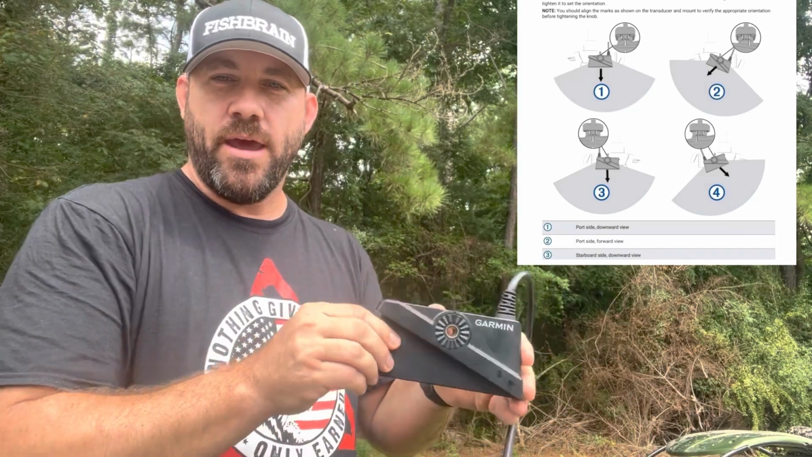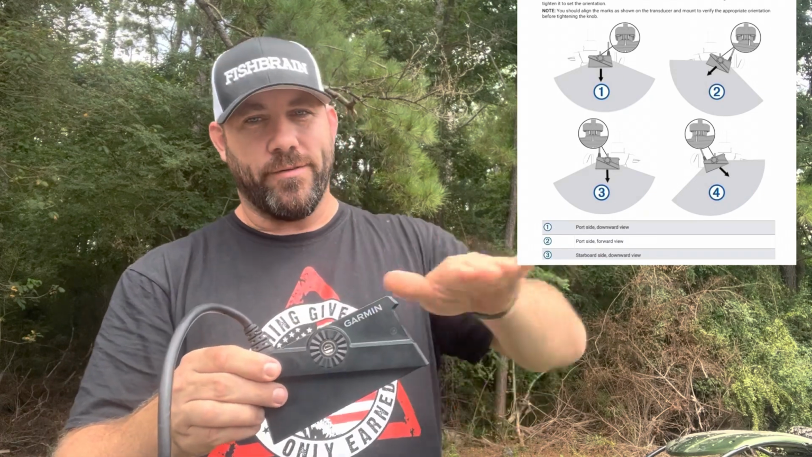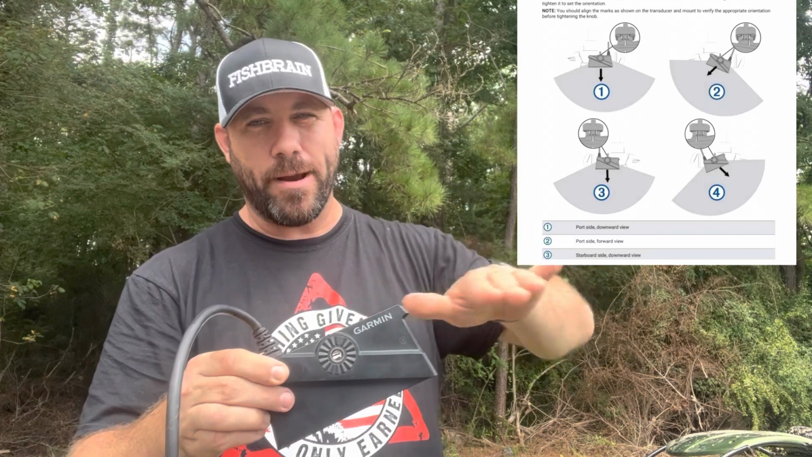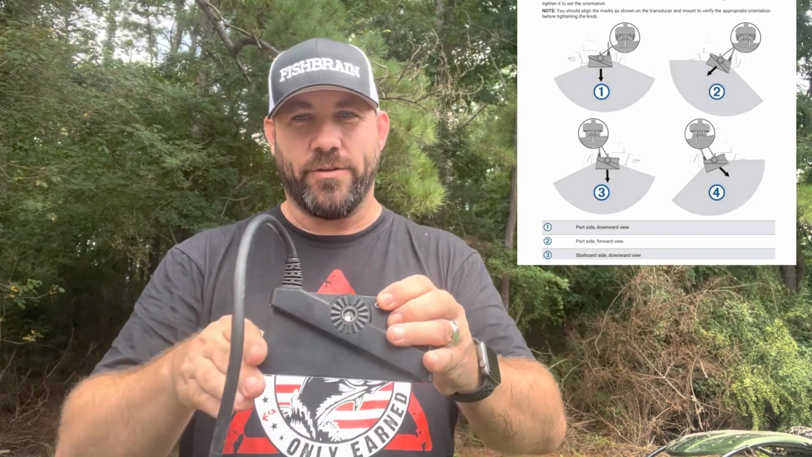Now if you put it in the forward position, this being forward this way, all it does is turn that 135-degree arc forward. So the top of the 135 degrees will be along this kind of parallel right here, and it will take the back of the 135 if you're in down, and rotate it forward.